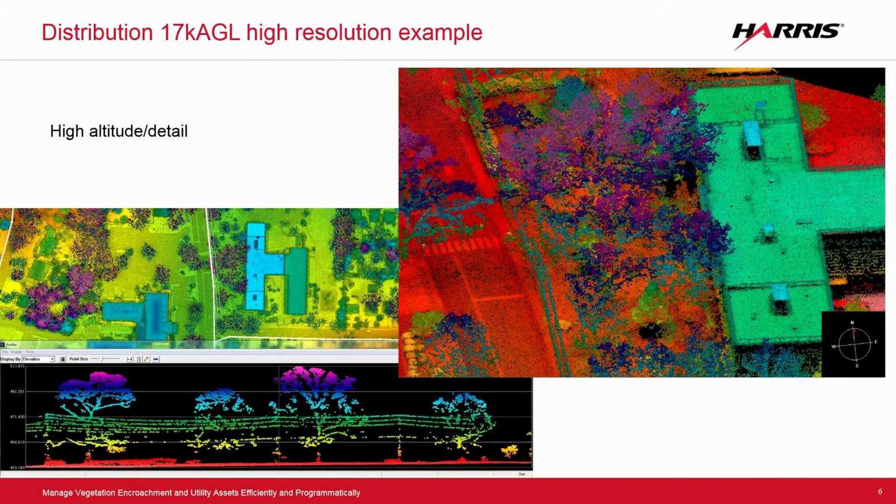This is another example of just a distribution line, again flown at a very high altitude, so we can collect very broad areas of the land cover and still perform the similar tasks that we can perform with what is normally done as low altitude flights.